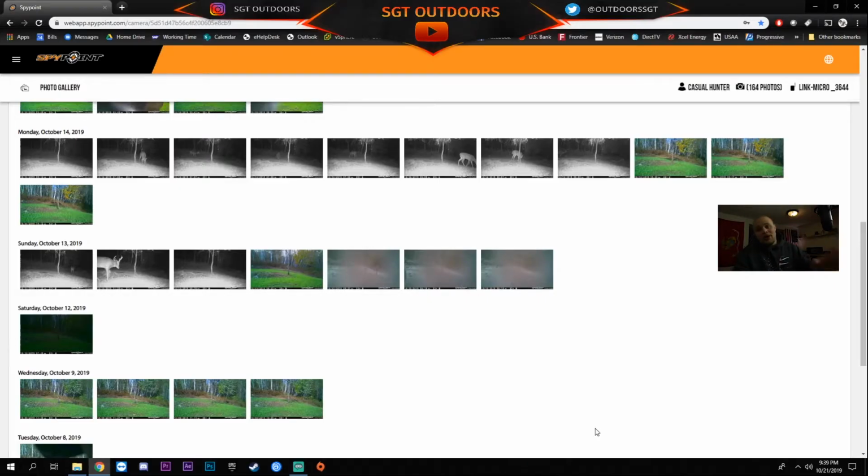But enough rambling, and since we started on cell cams, that's where I'll start. We're gonna start right here on the Spy Point. I would pull up the Moultrie, but I don't remember my password, and I didn't save it in Google for some reason, and I'm not gonna reset it right now. Plus, there's nothing there to show you. There's no big bucks or anything.